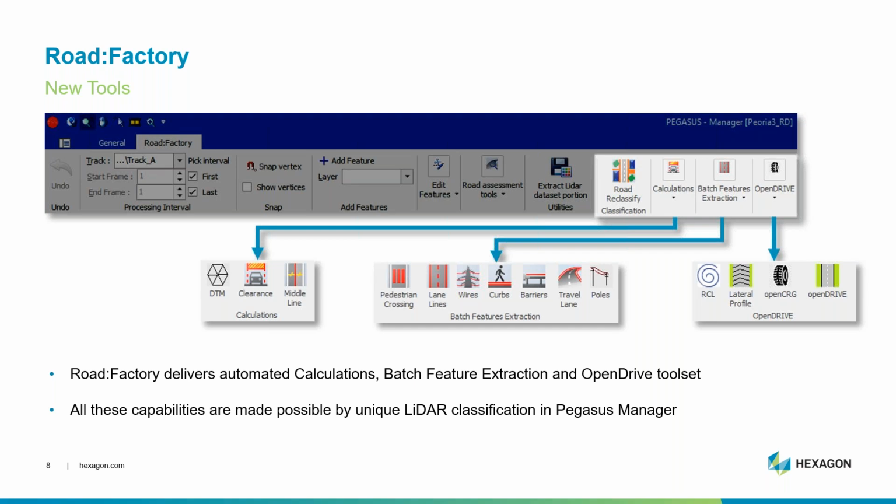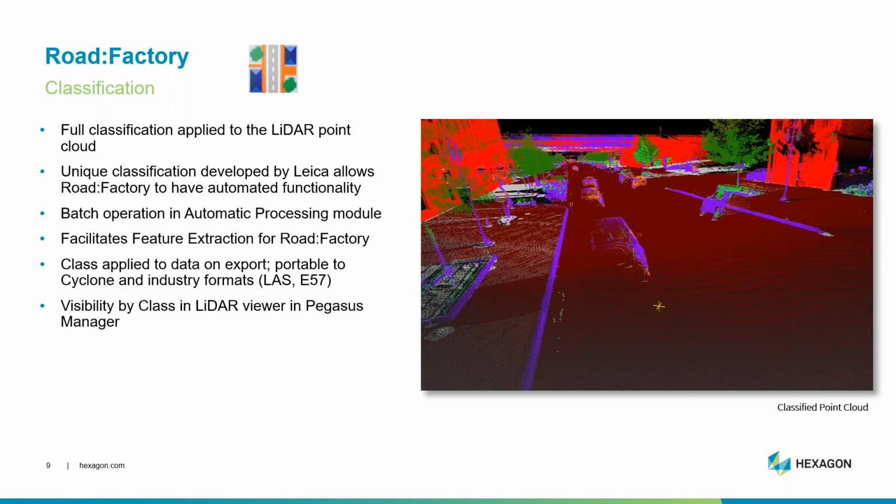All of these tools are made possible by unique LiDAR classifications within Pegasus Manager. So let's take a look at these exciting new features and how they can position users for next level workflows. First, we're very proud to bring LiDAR point cloud classification to Pegasus Manager. Our classification is fully developed by Leica and brings unique values to allow Pegasus Manager to expand its capabilities and drive automatic feature extraction routines.